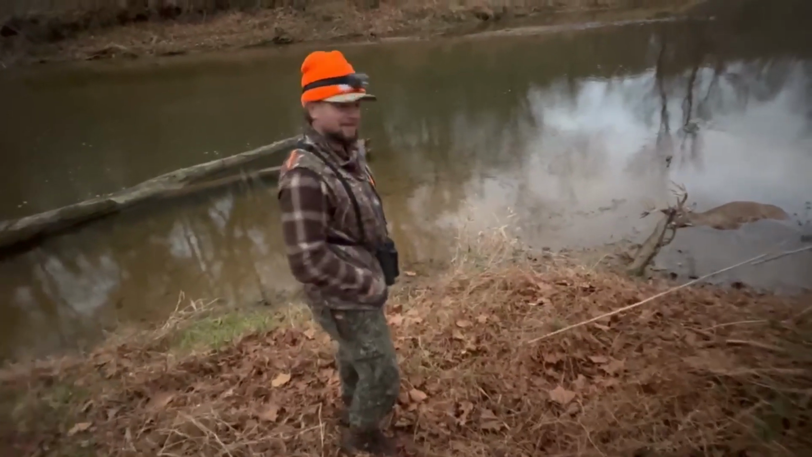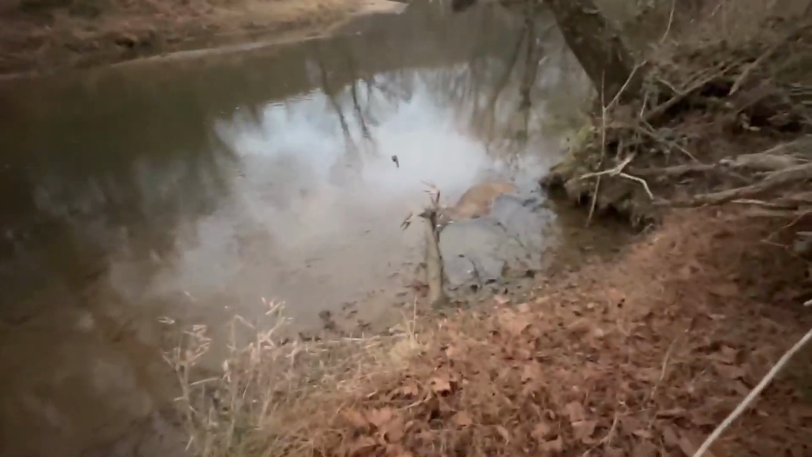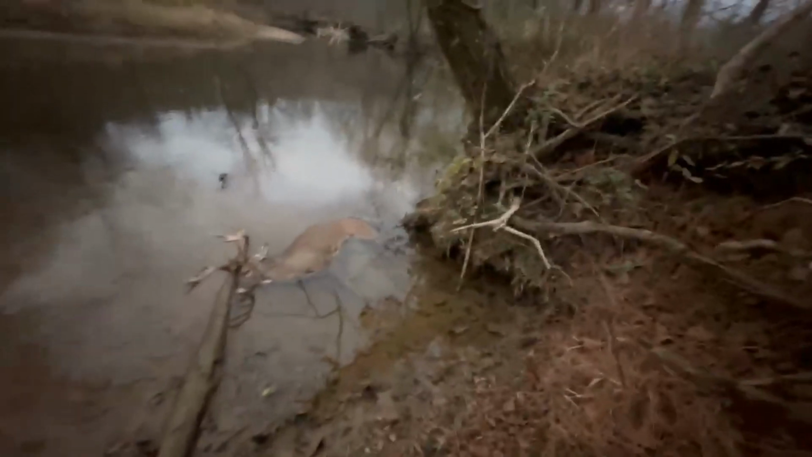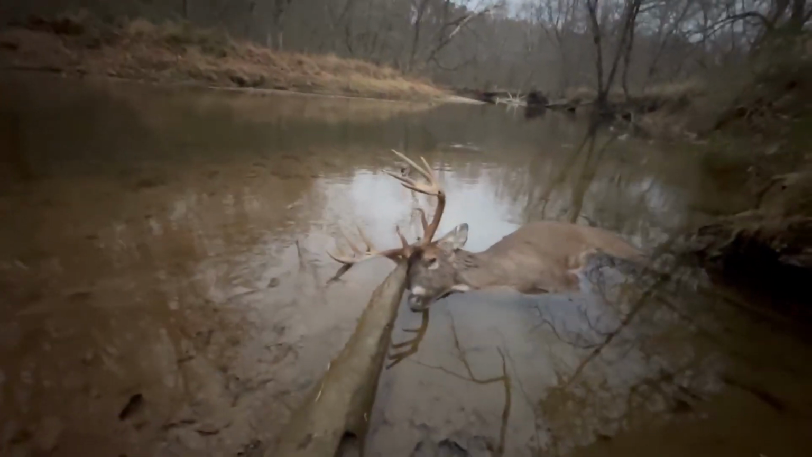We got him, boys. Old Blood Trackers of Maryland got her done. He made it to the water, but I'm glad he made it to the water because that meat's gonna be good. What a stud. Let me see it. Walk it up for him. Oh. Oh my God, what a hammer.